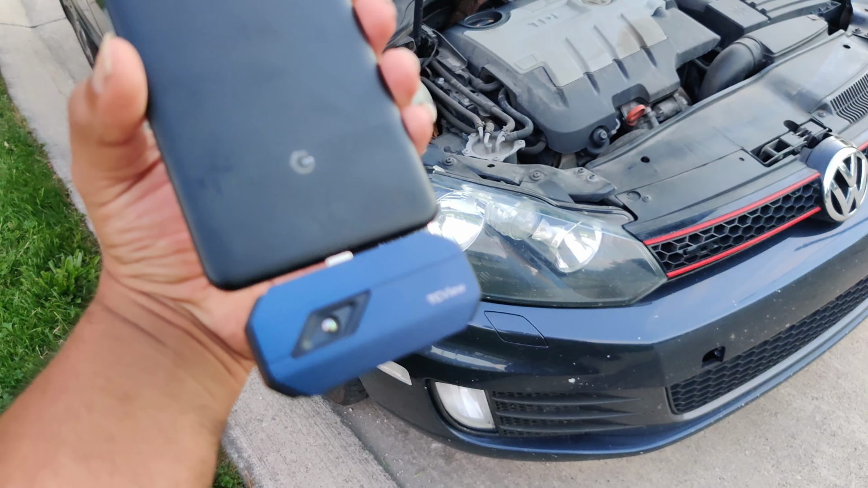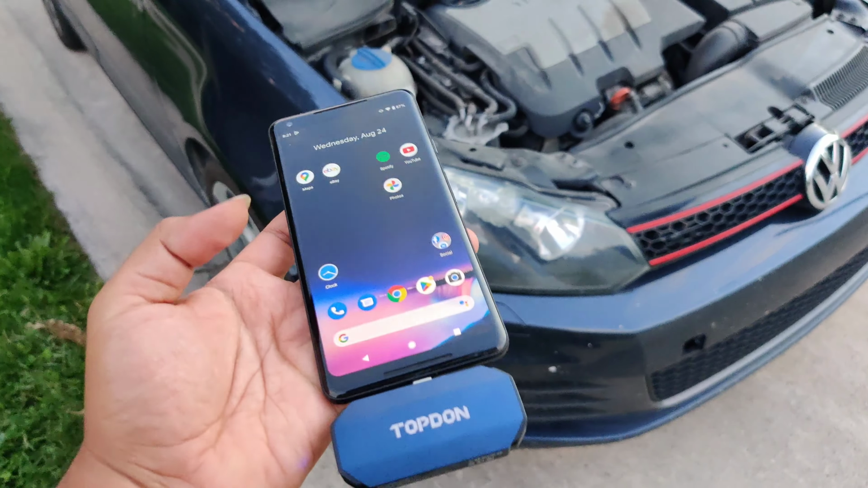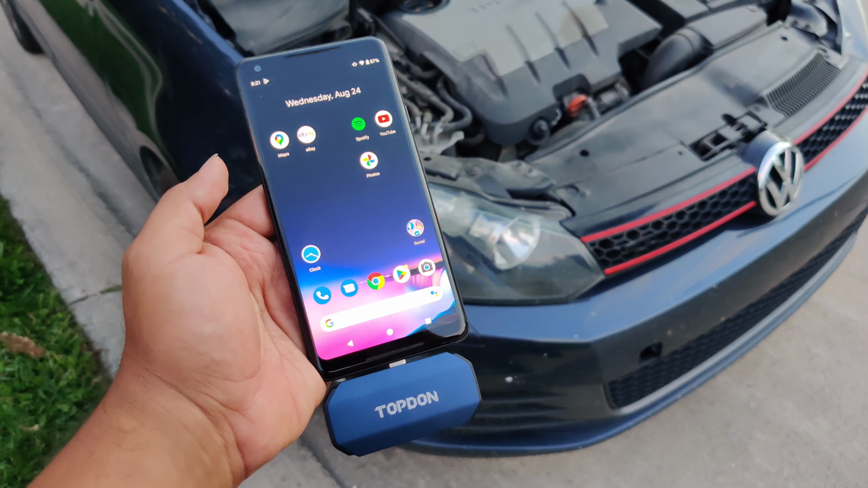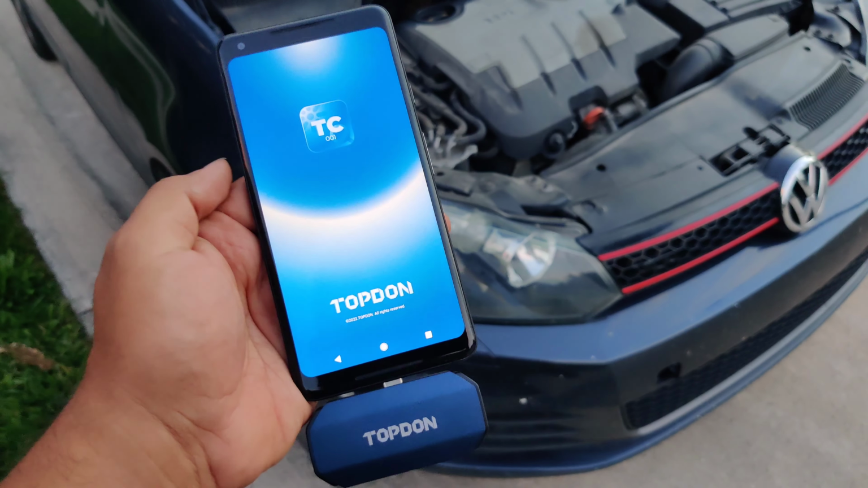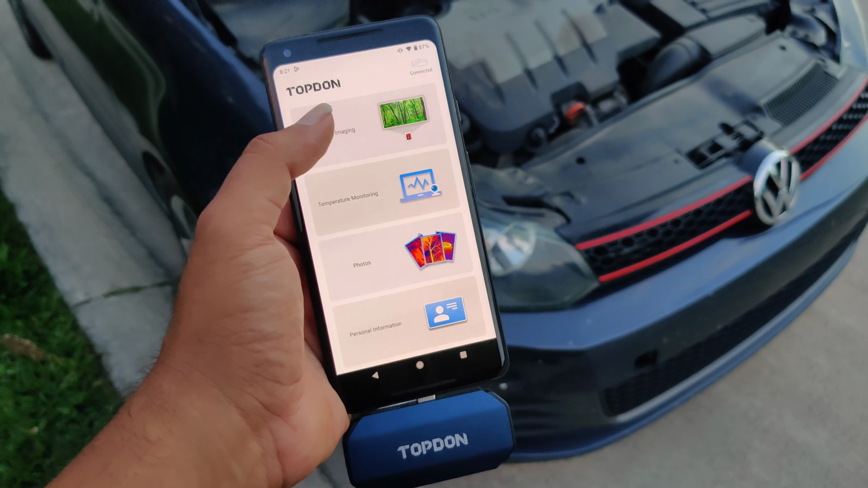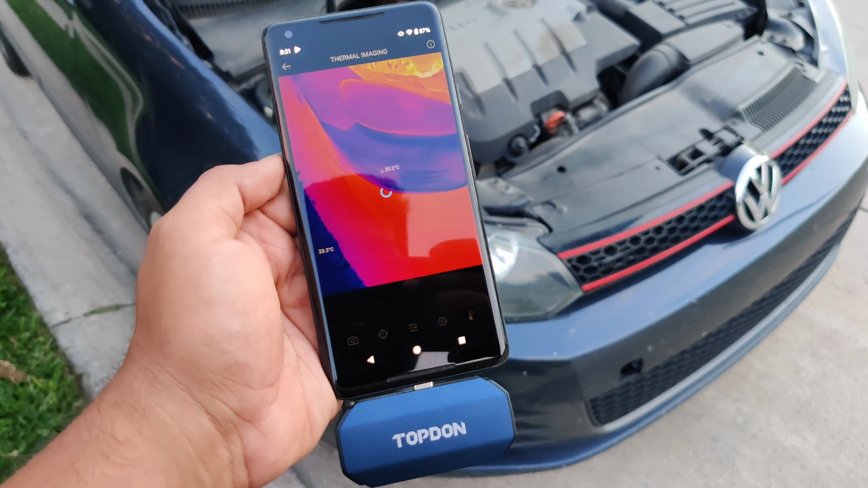We've got the TC001 hooked up to my old Google Pixel 2 XL. I've also tried it on my current phone, a OnePlus 7T Pro. Both phones work phenomenally. So let's go ahead and go to the app, the TC001 app. Okay, don't remind me again. Confirm. And we will go to thermal imaging here, and let's see what we get.